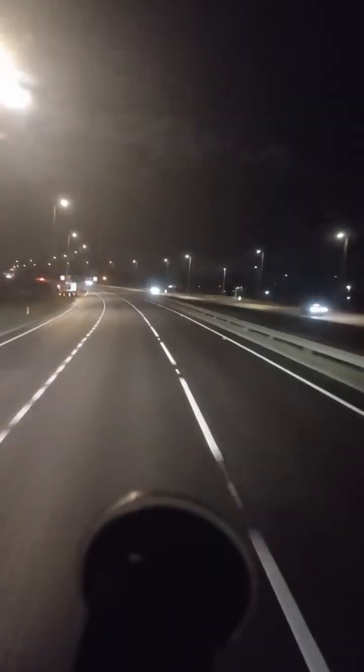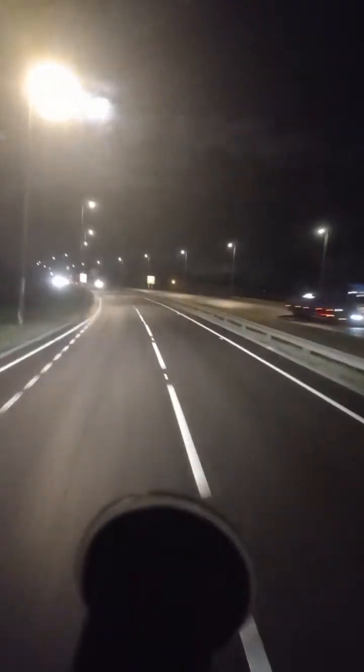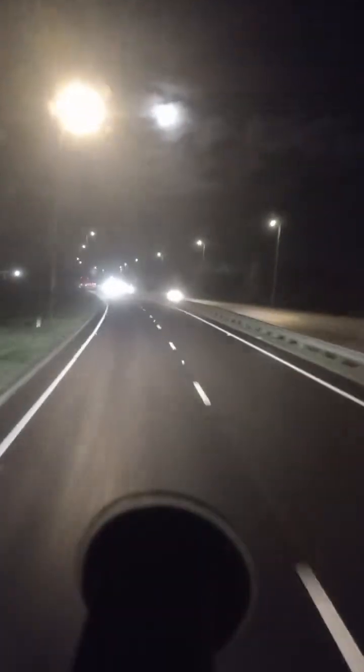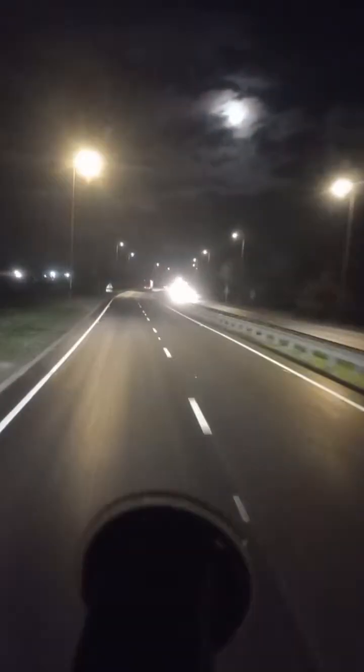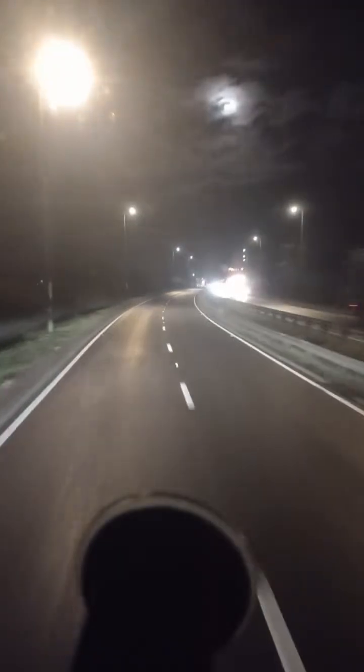I favor Australia because I'm actually hoping that one day I will drive in Australia, and I will drive those, now the 50 zone, so you bring your speed back to 50. I will drive a road train in Australia one day. I hope so. I really hope so.